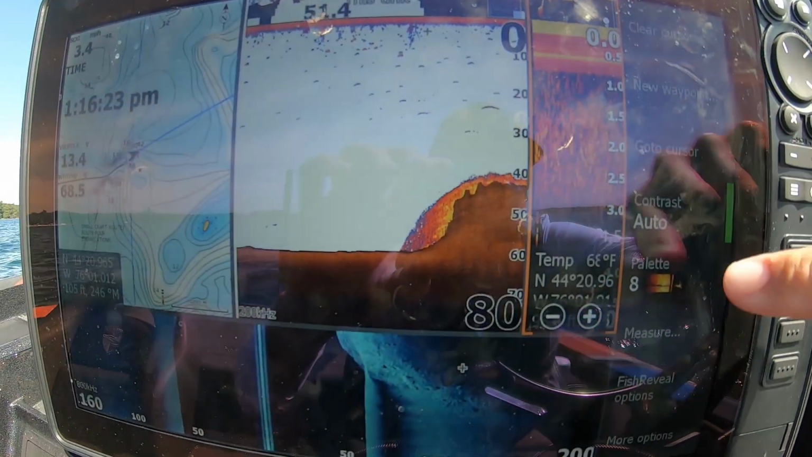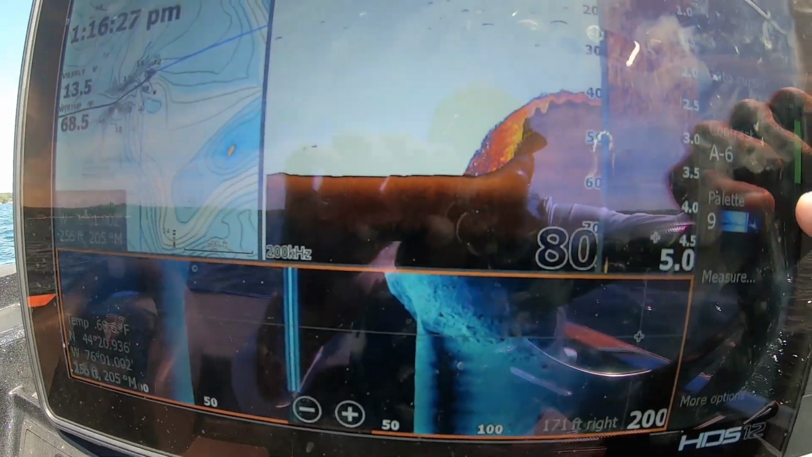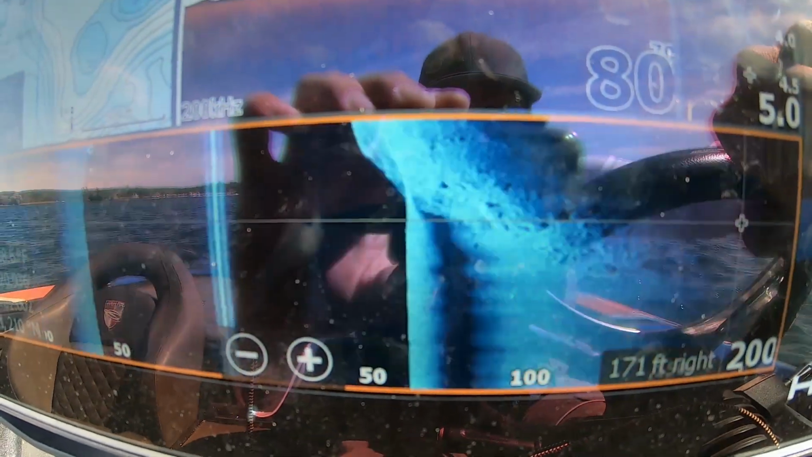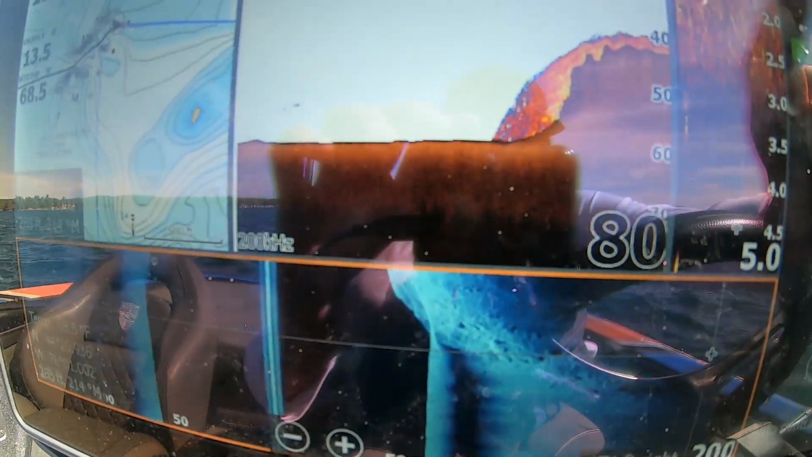You go to menu, you set on whatever palette you like. I usually use 9 or 8. They're my two favorite ones. They kind of make it pop pretty well. I usually go 9 up here, and the contrast, I'll adjust that a little bit.